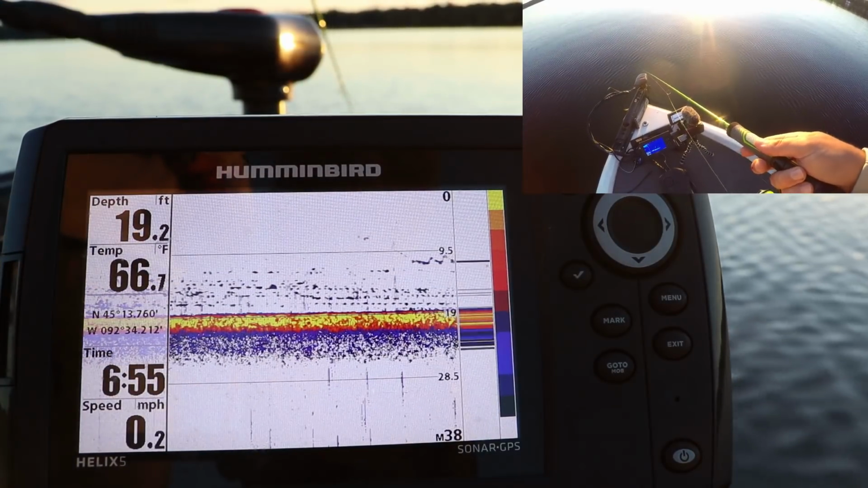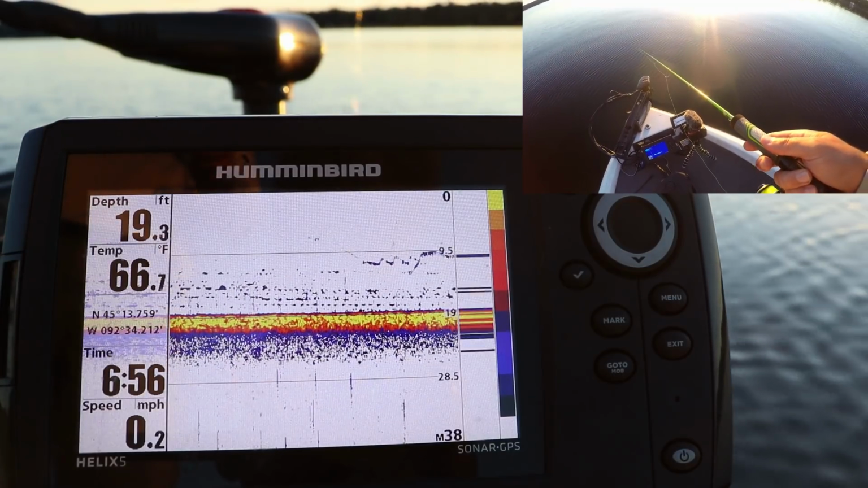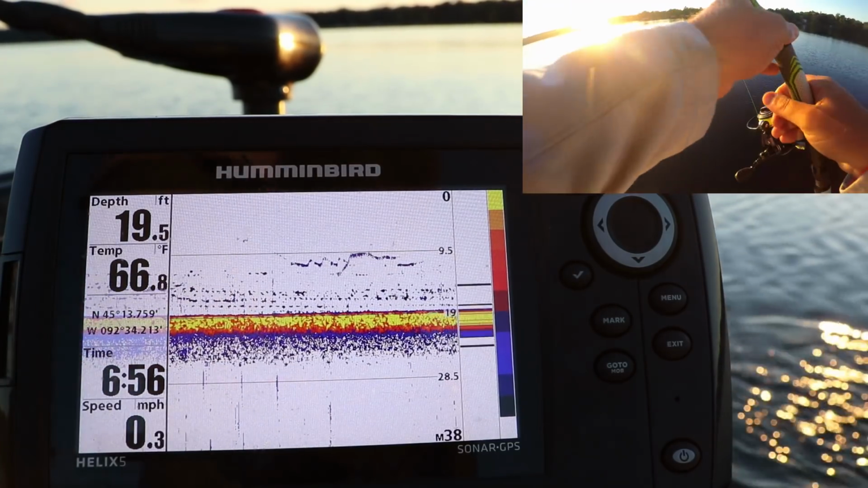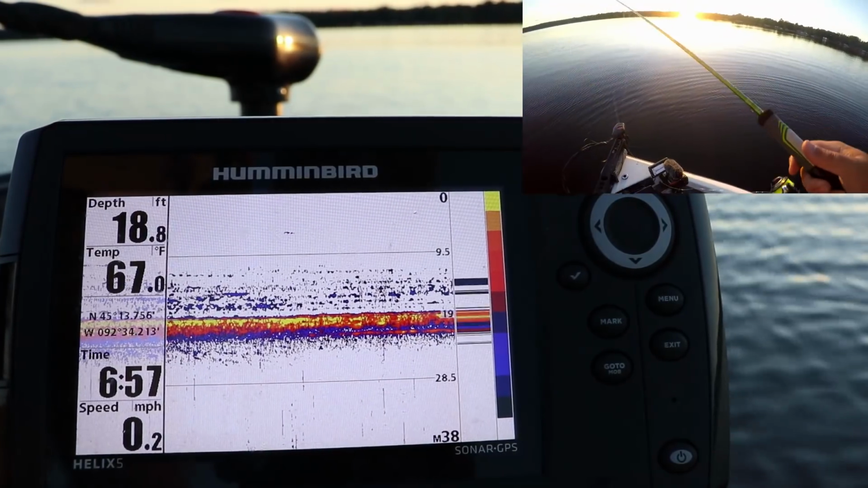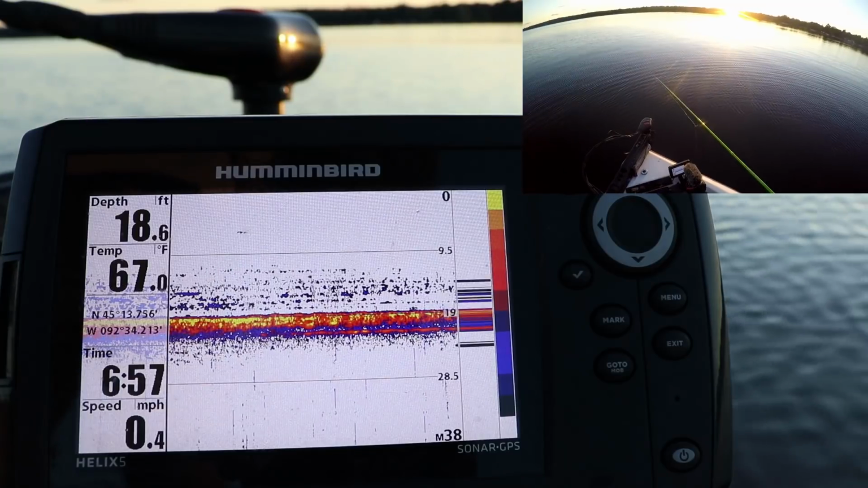There's my lipless crankbait right there. There's a fish coming up to hit it. Oh, he just hit it. There he is. Ooh, it's a better one. Better than our first ones. But I really like these because they're big profile. You can see them on the sonar. You probably can see these a little easier than the jigging wrap.